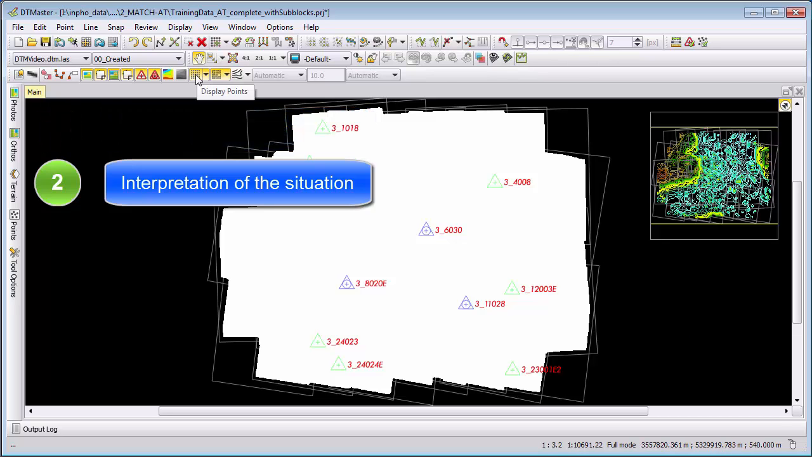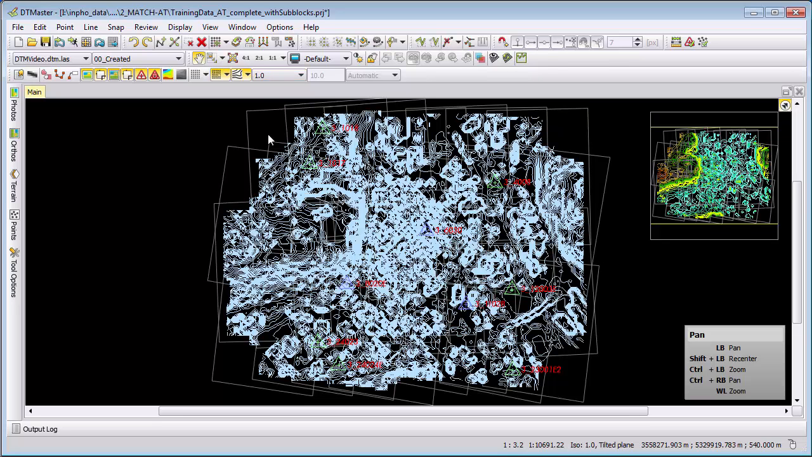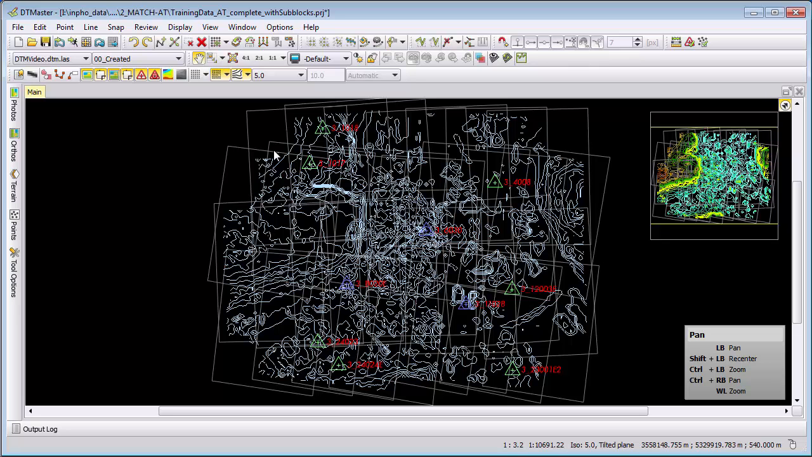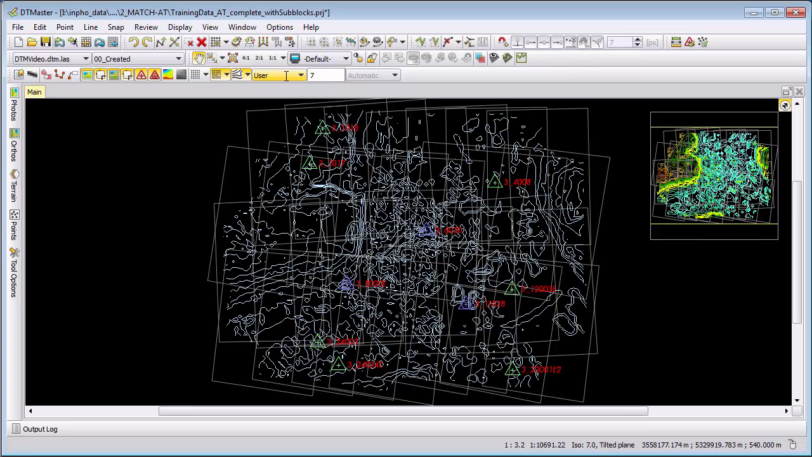I will switch off the display of the points, and one relevant information are the contour lines, which can be activated here. We can change the contour interval here through a drop-down list where we can directly look at 1 meter contour lines or at 5 meter contour lines, or we can make a user-defined contour interval and define here a value and say we want to have 7 meter contour intervals or whatever we need.